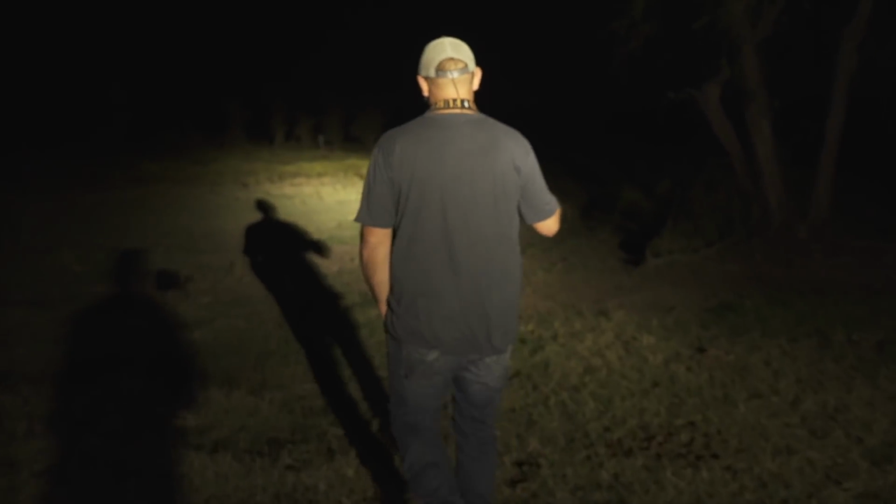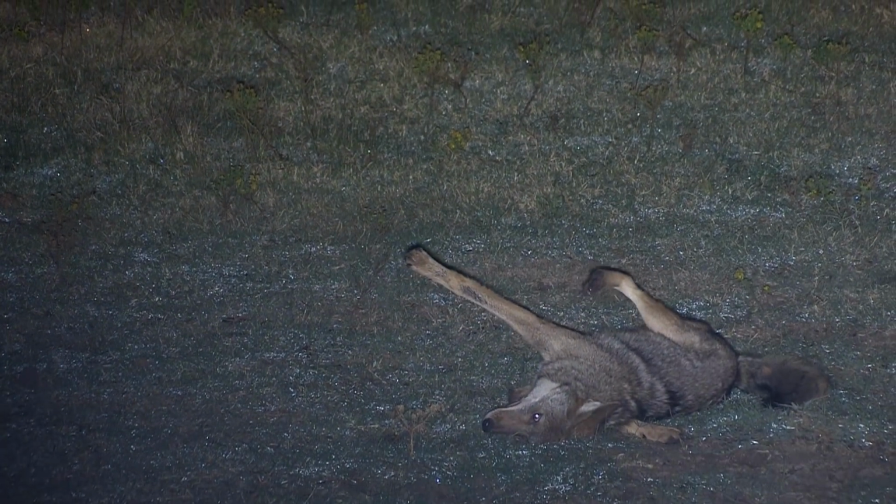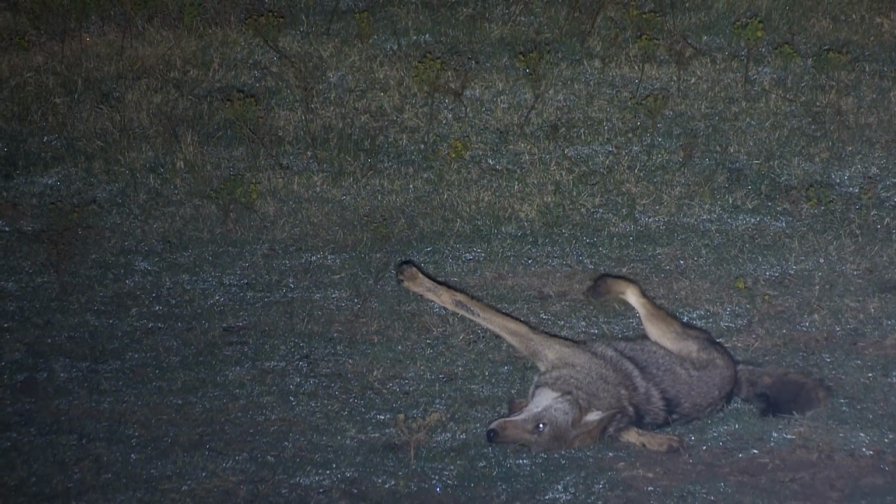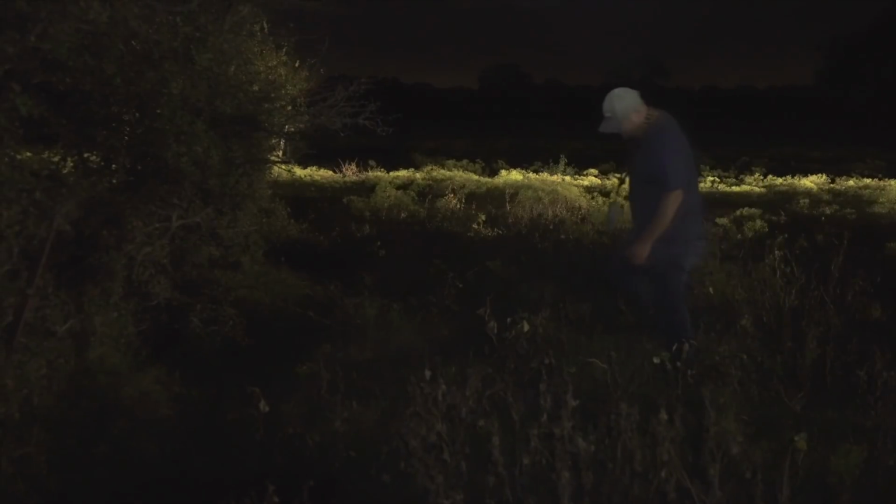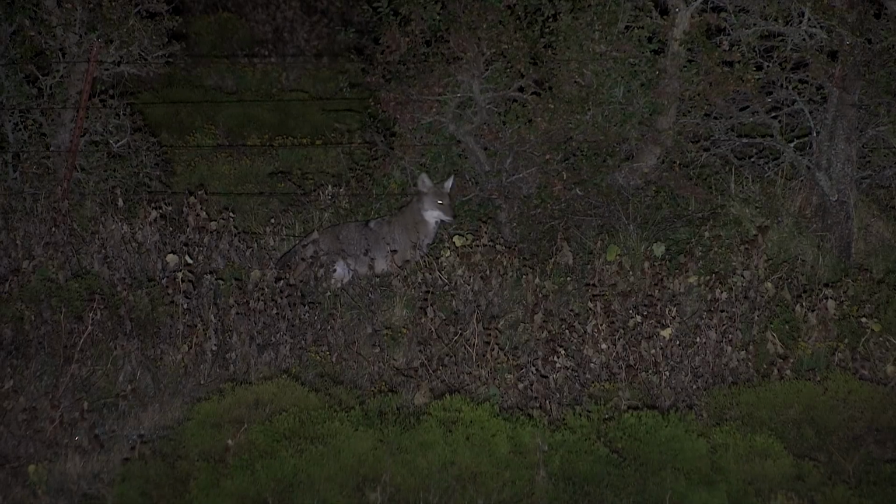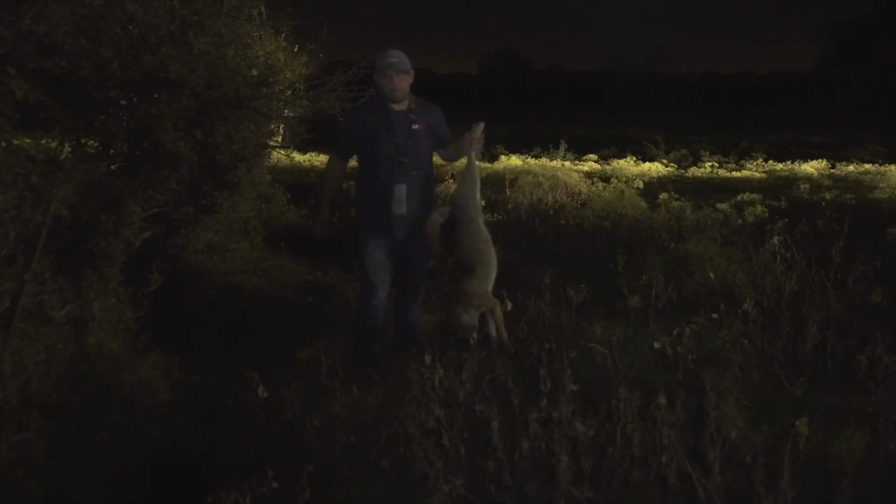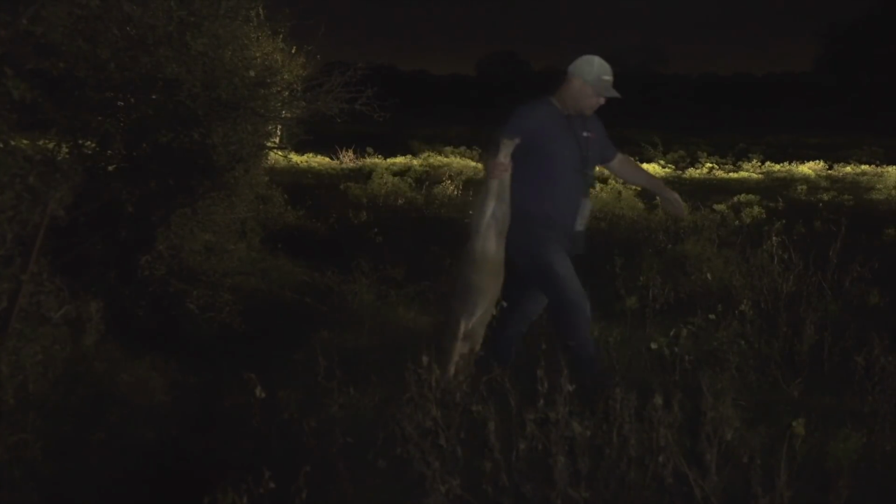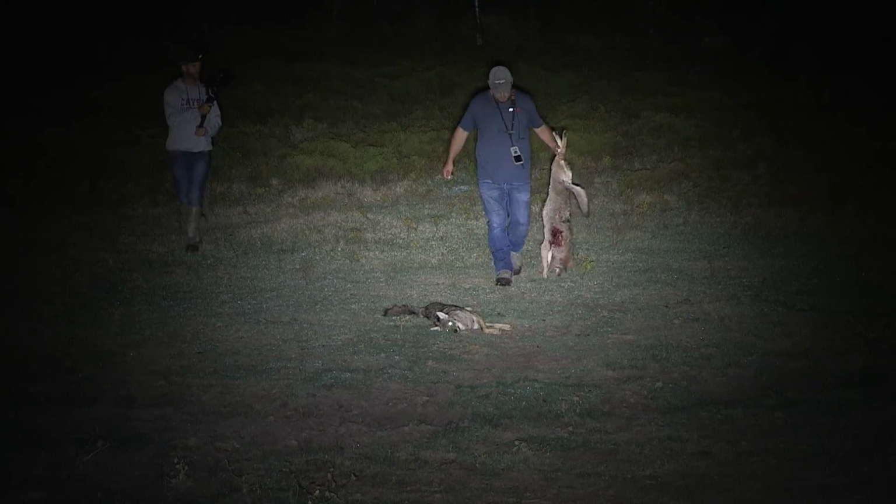Hell yeah. That's what I'm talking about right there, son. These aren't pups either. These are big ones. I'm gonna go grab this other one. Should be right on that fence. That one's not a bad one either. They bit off a little bit more than they could chew. Let's go put him with his buddy. These are big coyotes, man. Neither of these 2 are little pups.